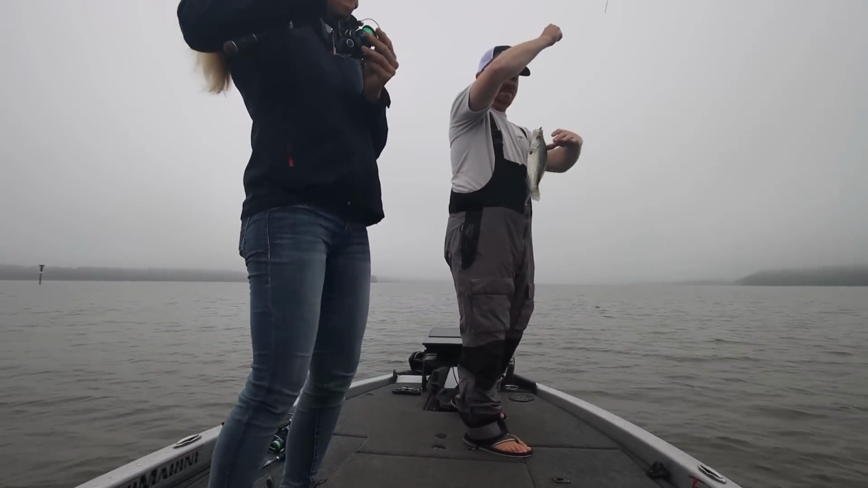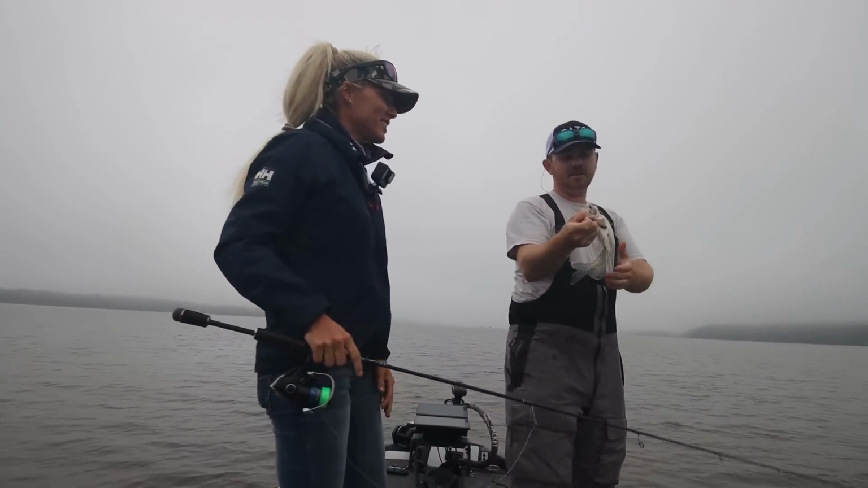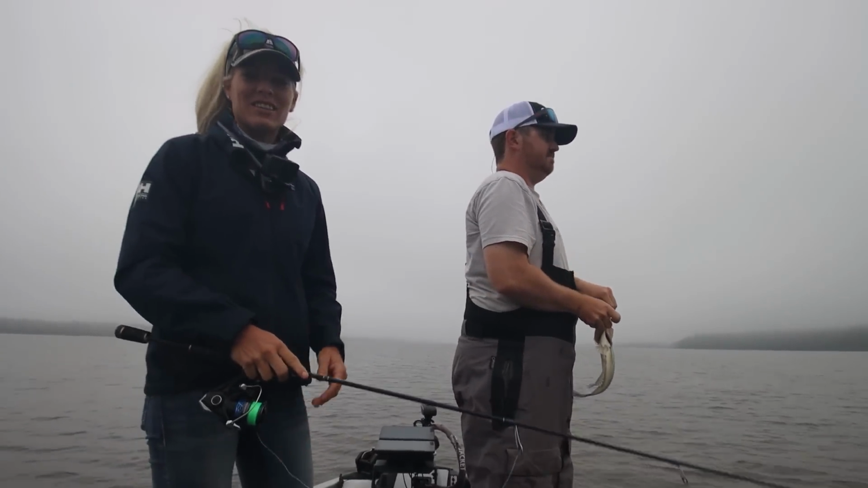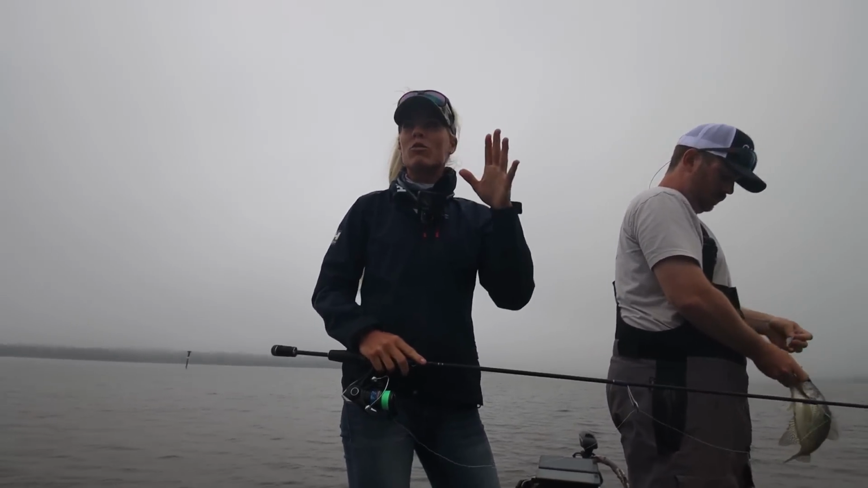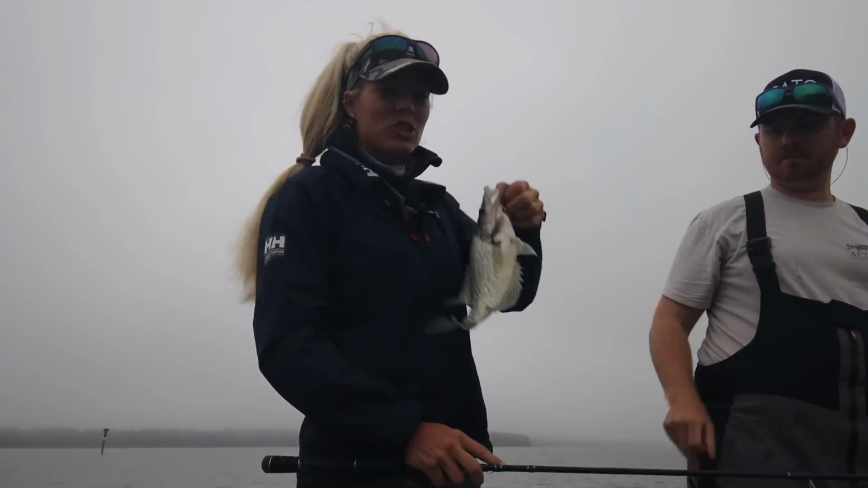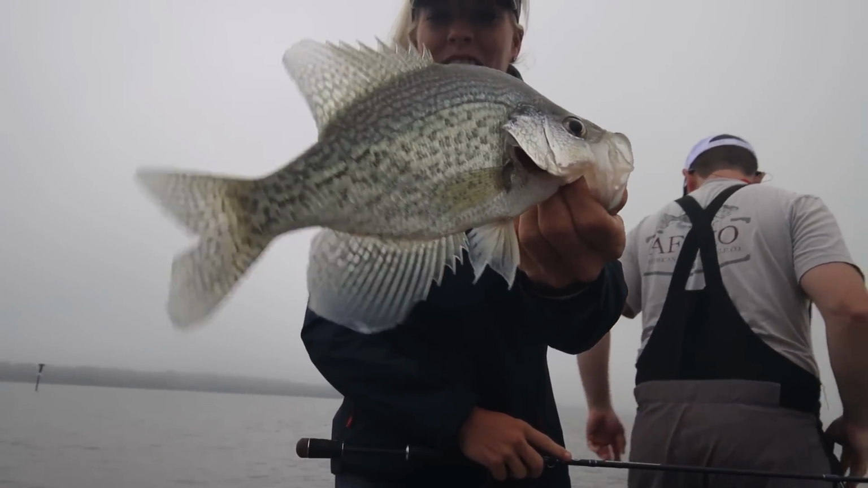Woo! Pop it. Nice. I just got back-to-back fish. That's how they're eating, it's in the mouth. These guys are sucking it down at this particular school here, but apparently you can catch a few fish until they stop biting because you've caught a few of them out of the school. But that's just back-to-back for me on beautiful crappie.